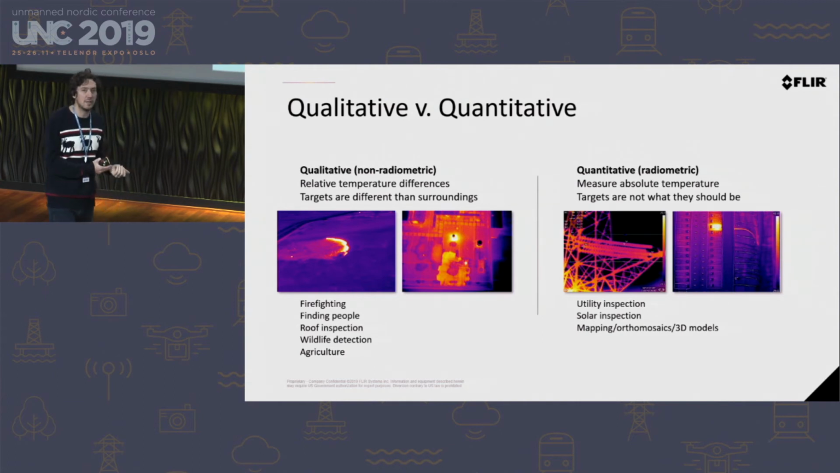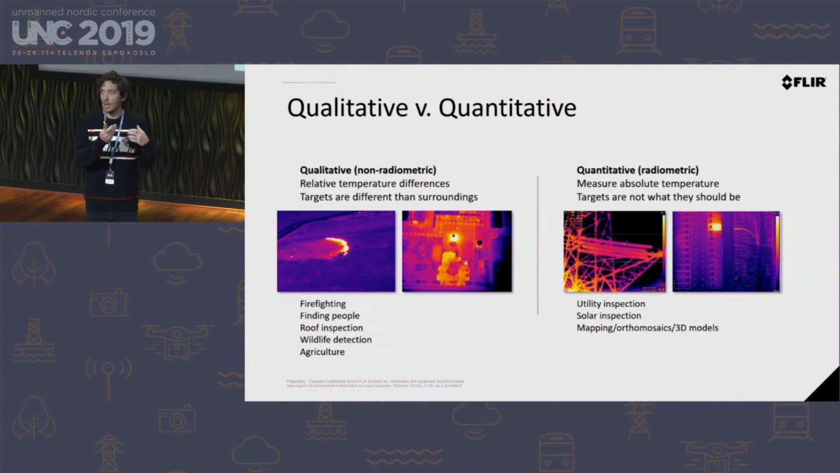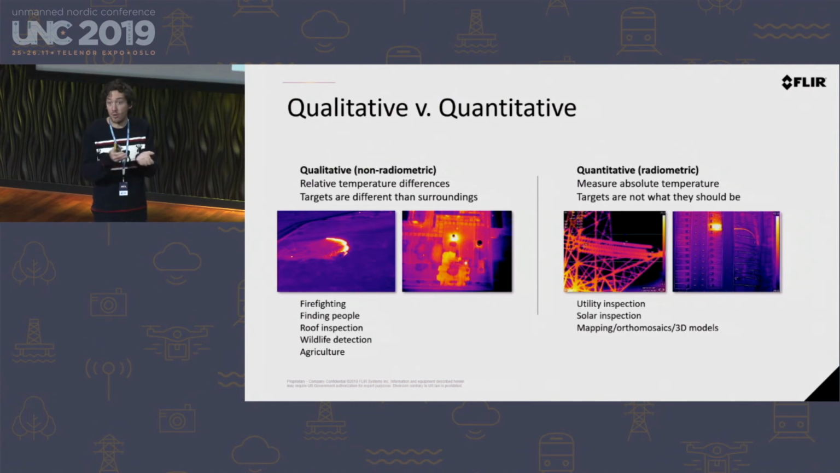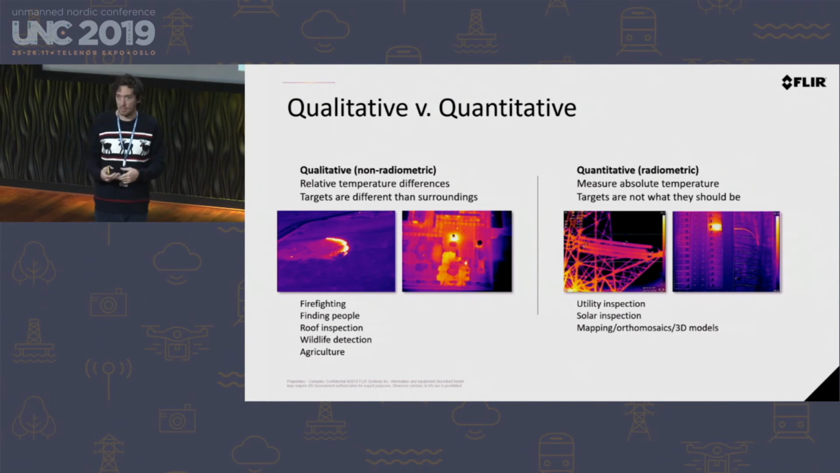Quantitative missions are where the actual temperature of your subject matters. For instance, in utilities, the power lines or the power transistors have a normal operating temperature. When a component falls outside of that normal operating temperature, you know there's a problem. So you need to actually measure the temperature of that component. Those are going to be quantitative missions that require radiometric cameras.